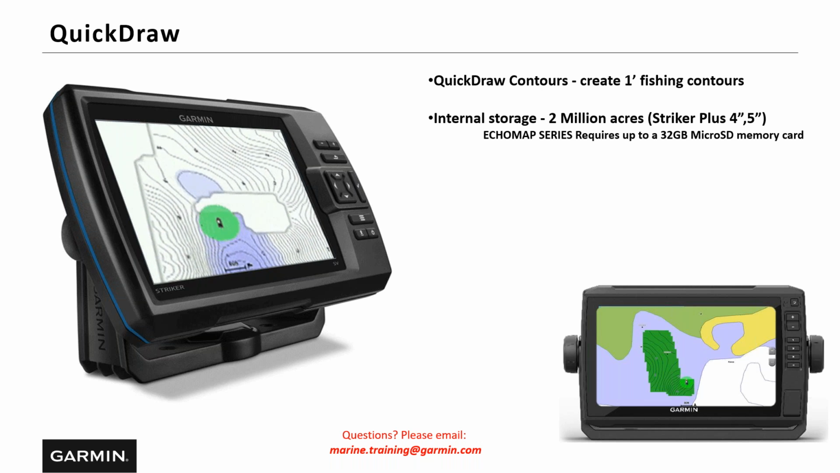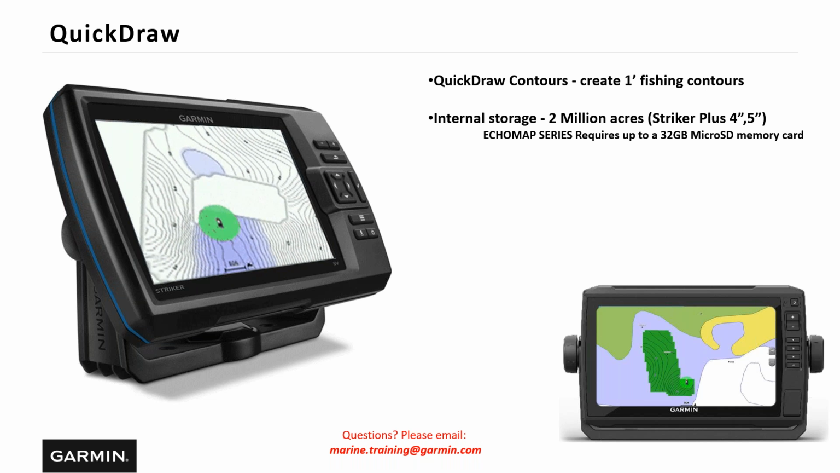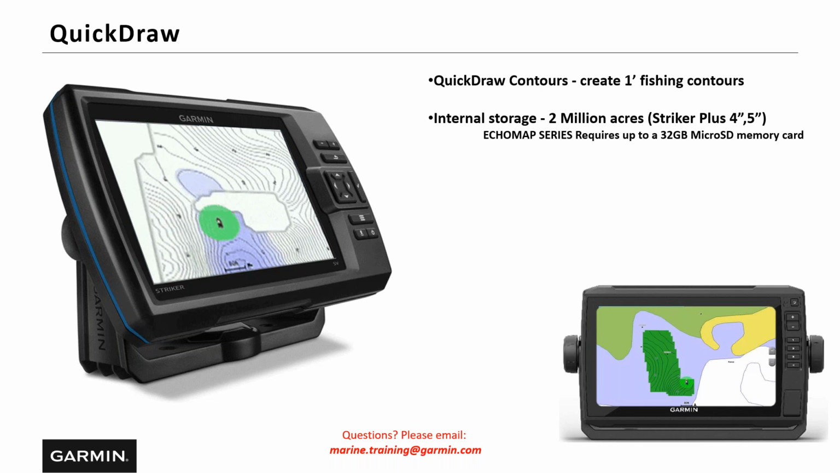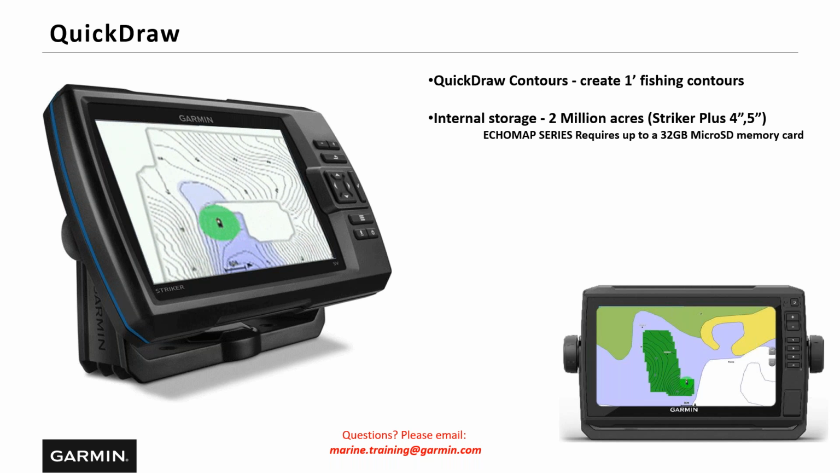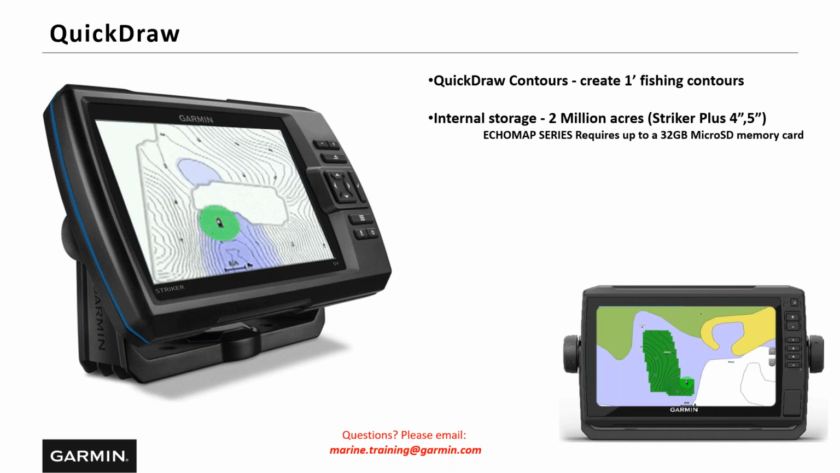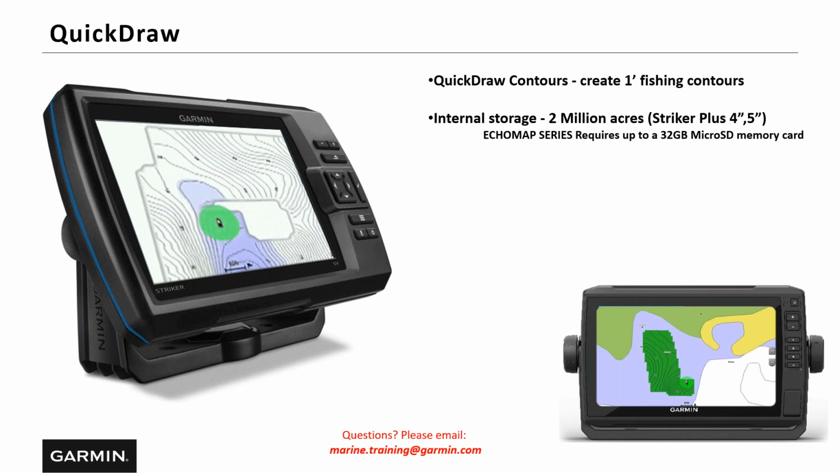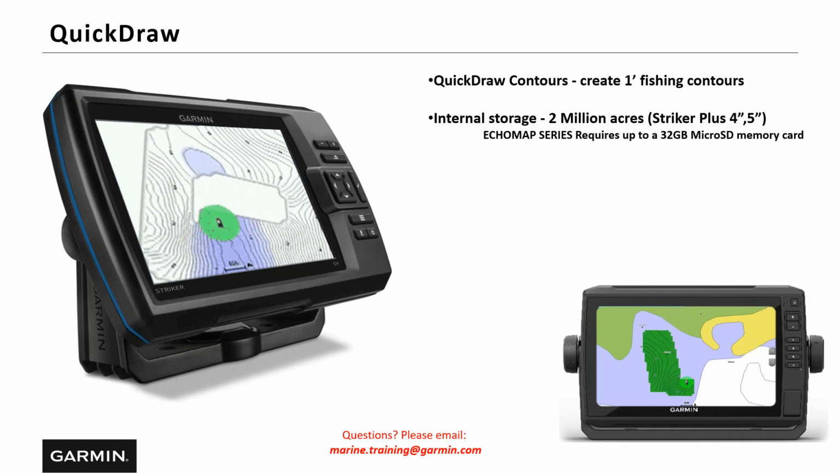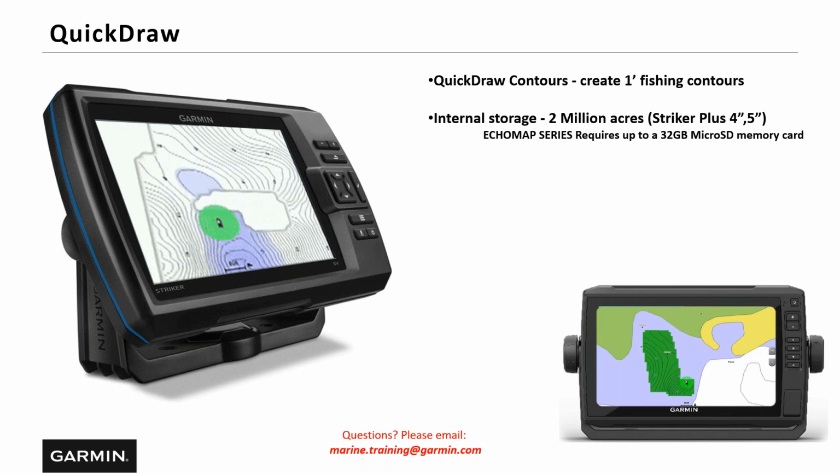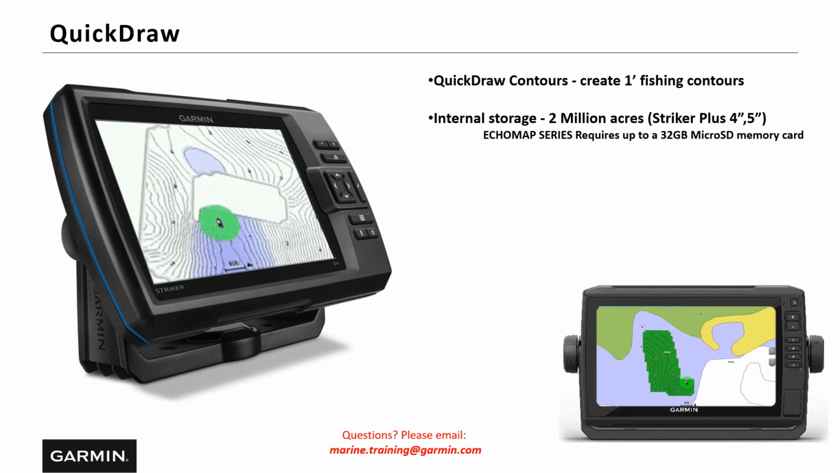So when you go into your Striker to your GPS page and turn your QuickDraw on, you're going to see a little green circle pop up around the boat, and as you drive, we call it kind of mowing the grass, it's going to build 1-foot contours, so you can build the most up-to-date maps and charts of that lake you're on. This is critical, Danny, when you're fishing a lake and you need to know where the drop-offs are, where the humps, the hills, where's the shallow water.